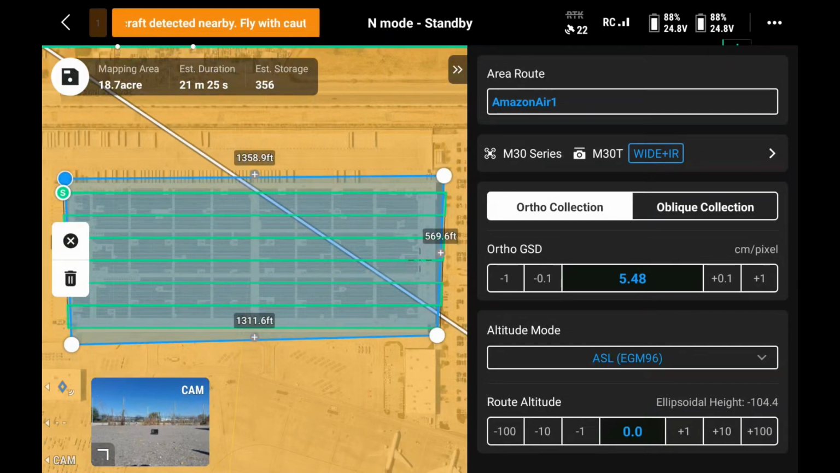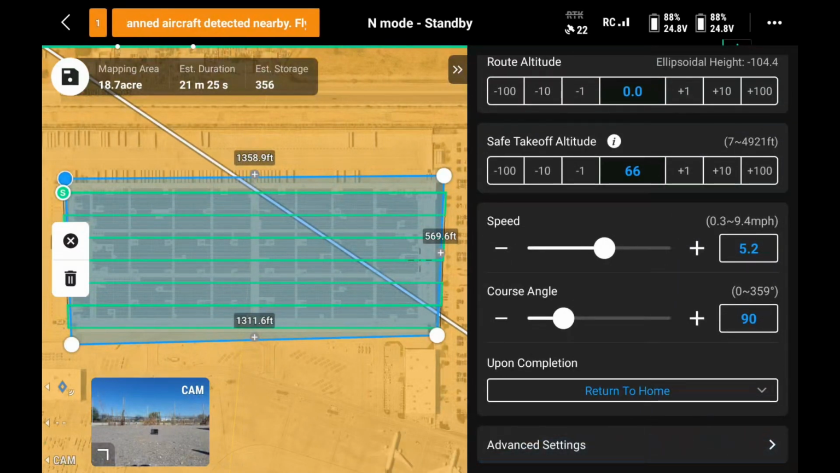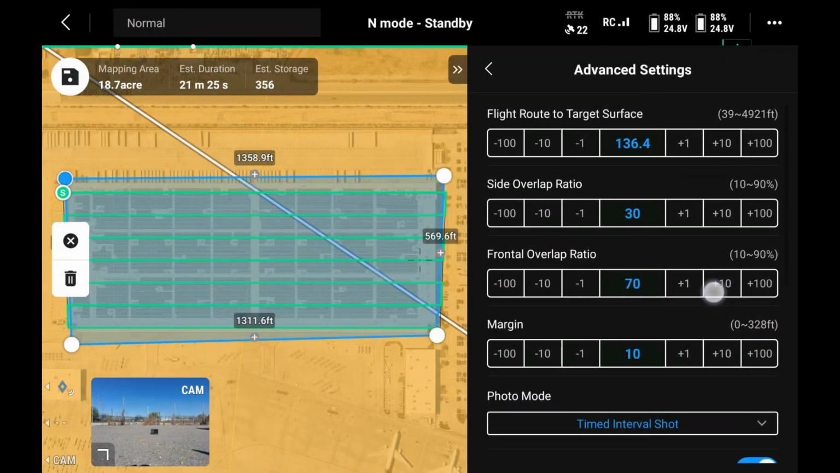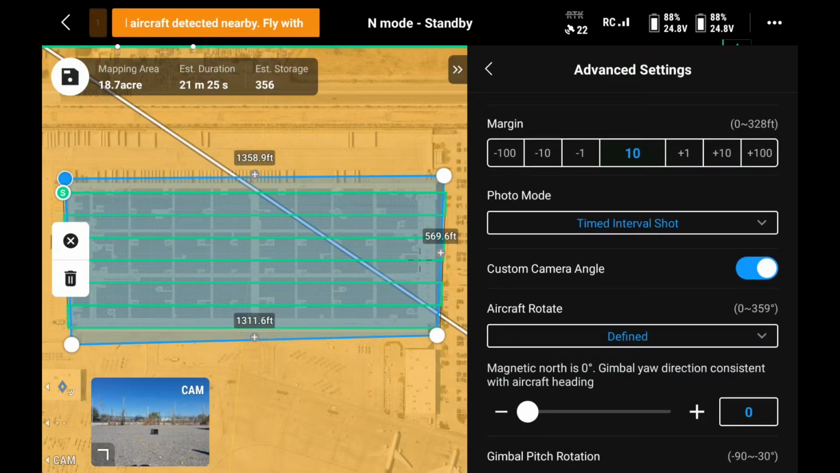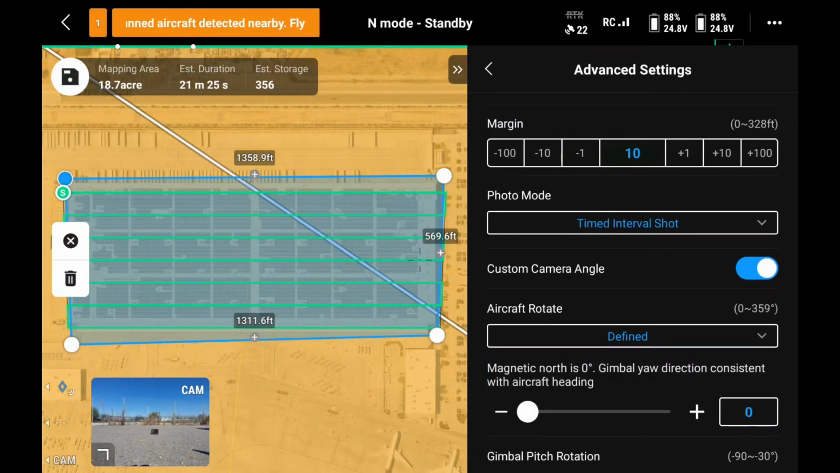We're going to get a lot of fly with caution warnings here because we're on the airport. But if you go down to your advanced settings, you go down here to where it says aircraft route defined. This right here is what's going to determine what you want to change the direction of the aircraft.